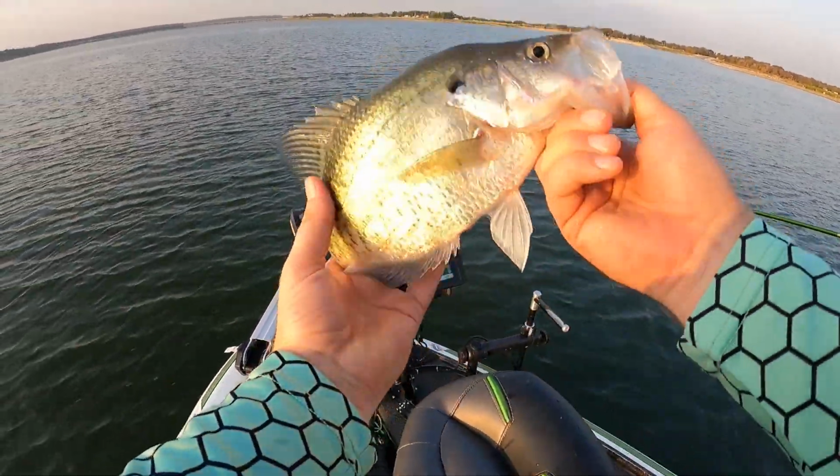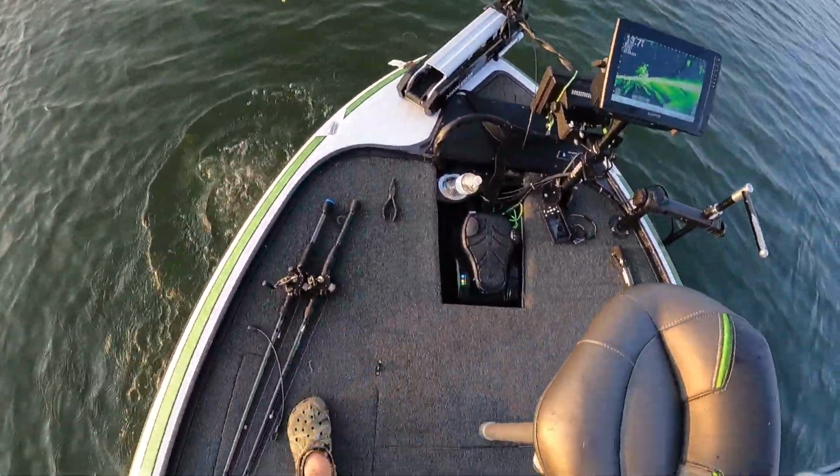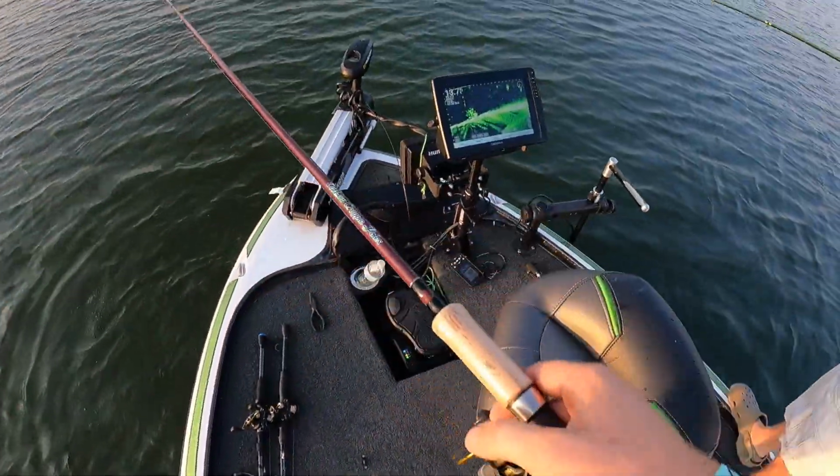I think in 13 foot of water. Yep. Look at that thing. We're gonna put them back in there. So all I did differently, guys, is I went a little bit deeper into that pile.